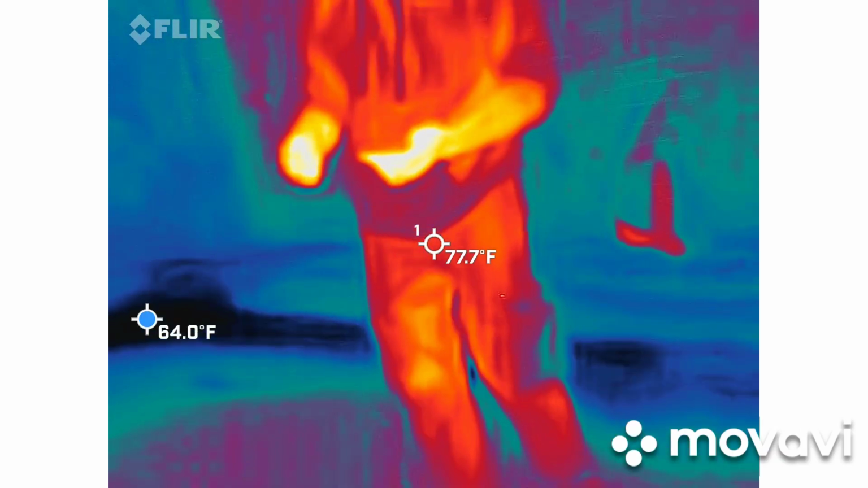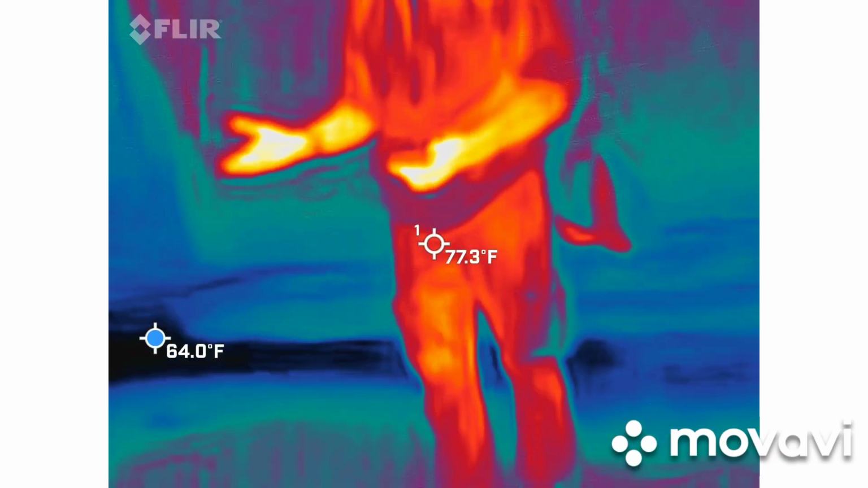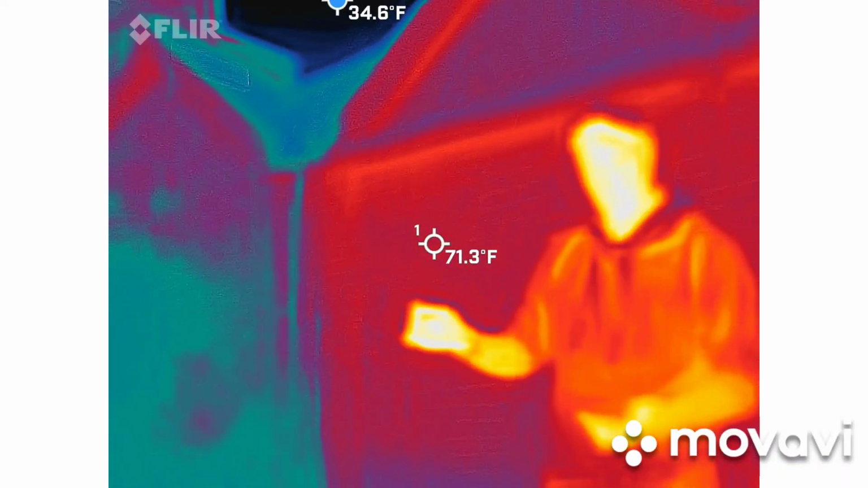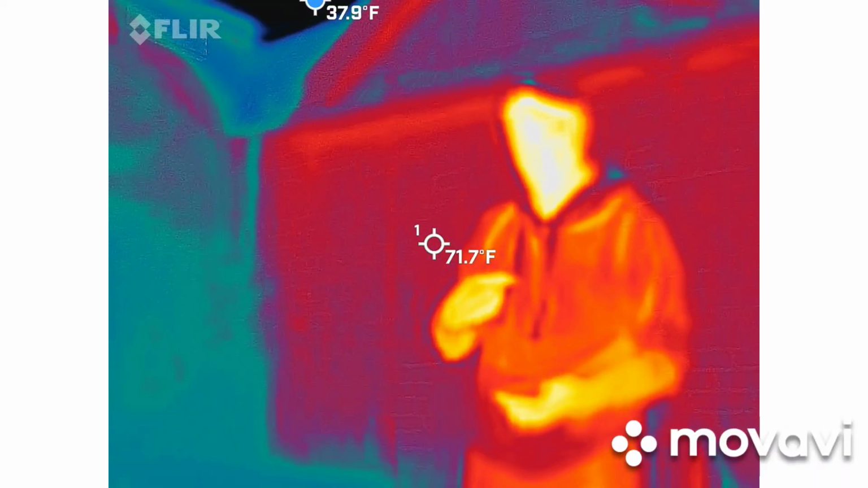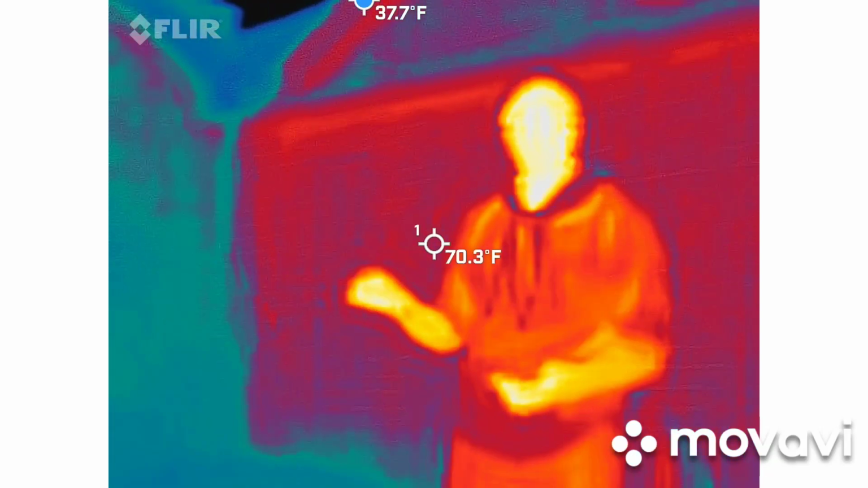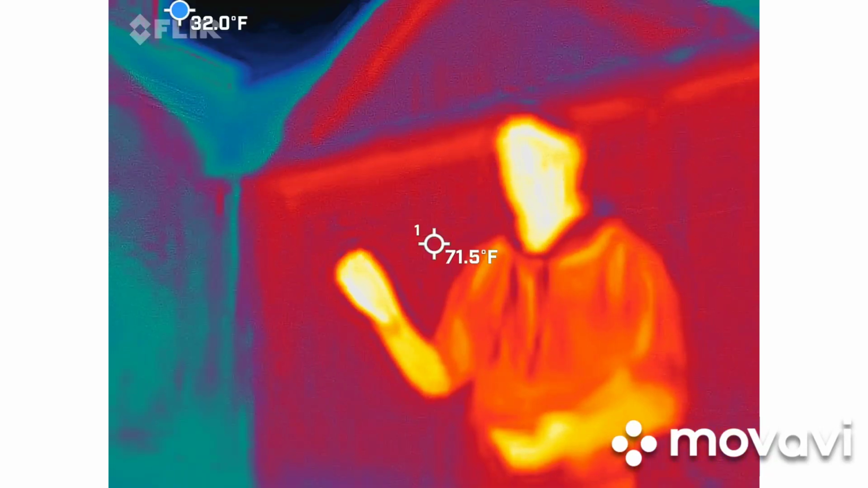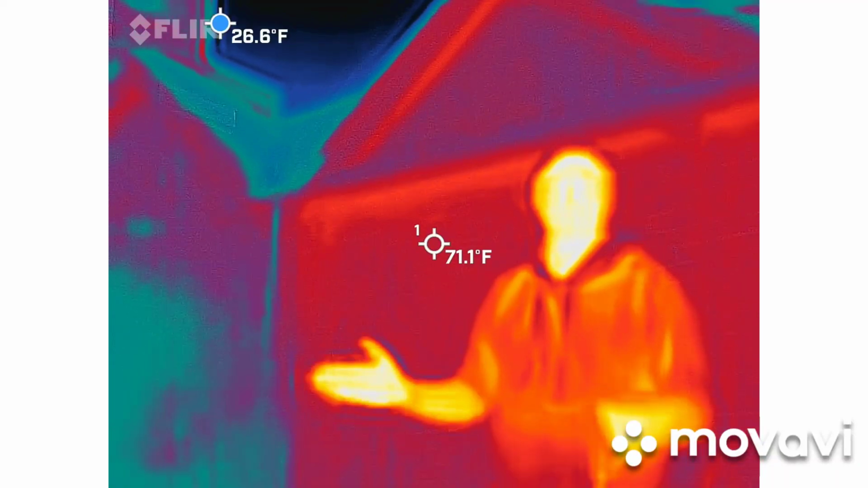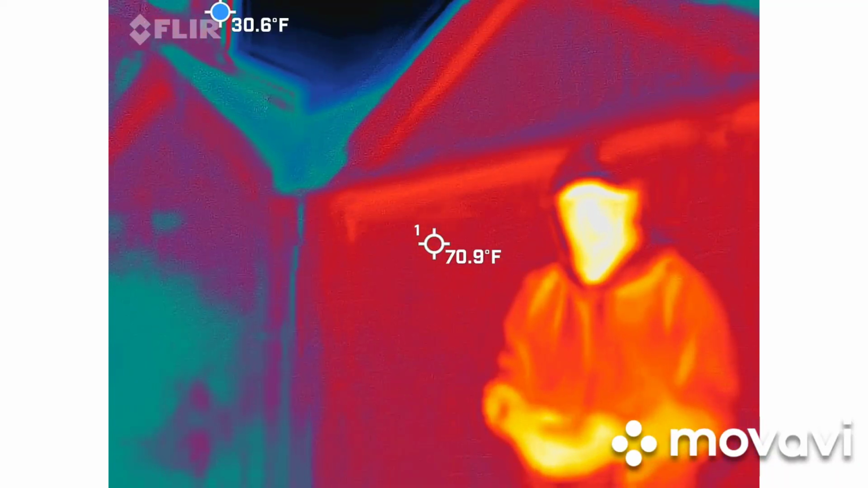So somebody heard the term 2011, which is 11 for November and 20 for the year, and then I heard 28, and I did the spot check. So we had all three numbers: 11, 28, 20. Again, I can't make this up.